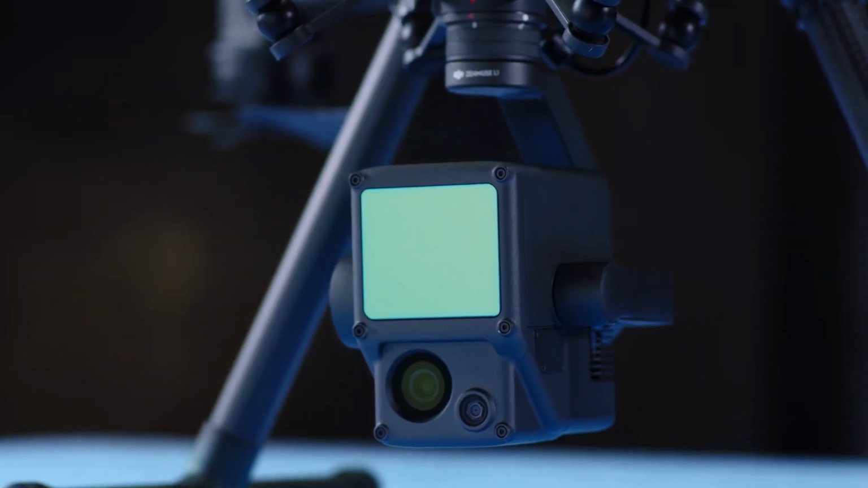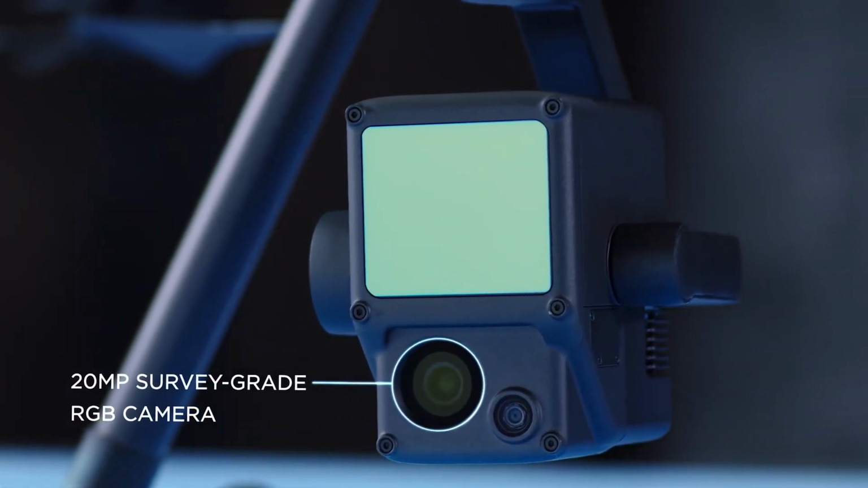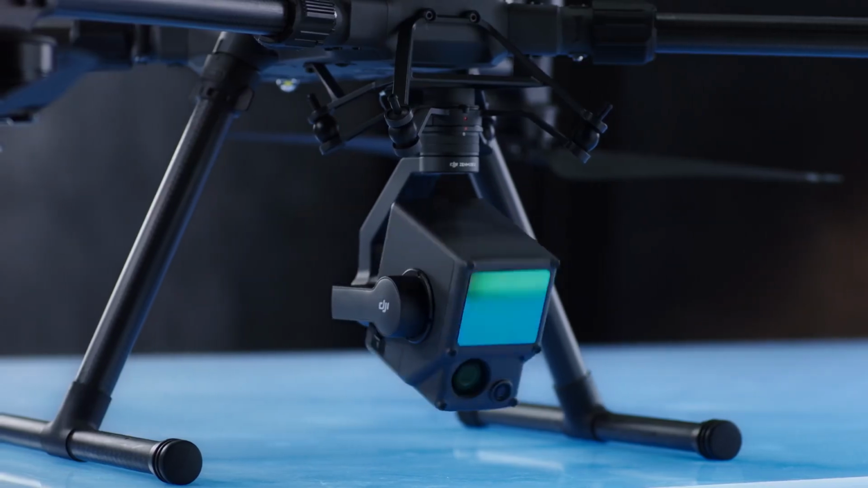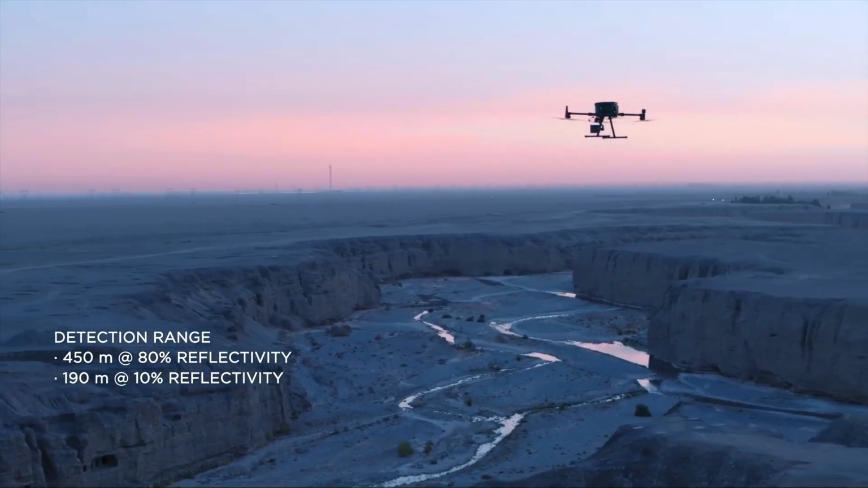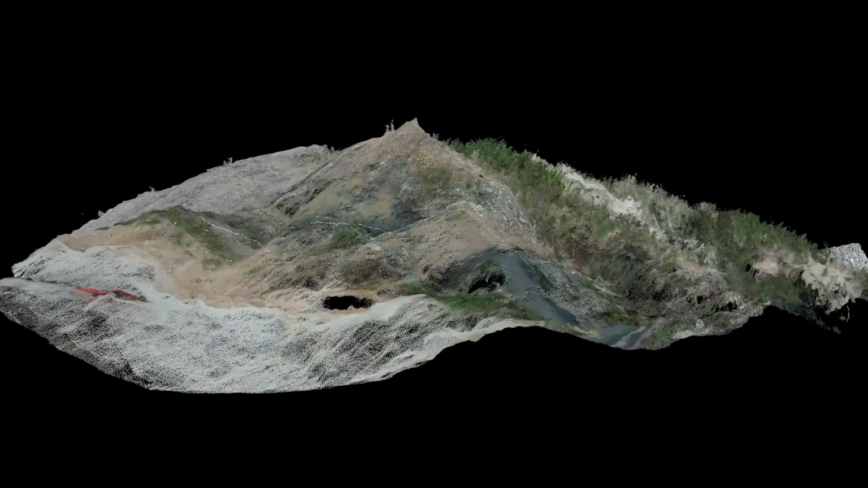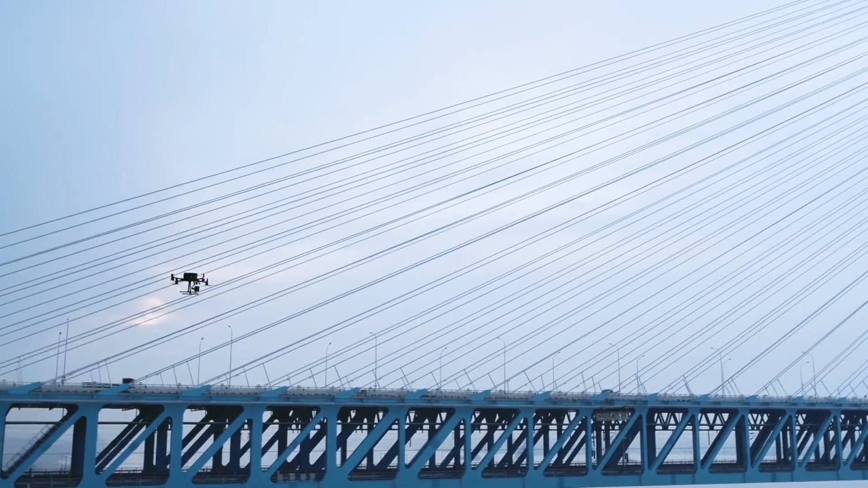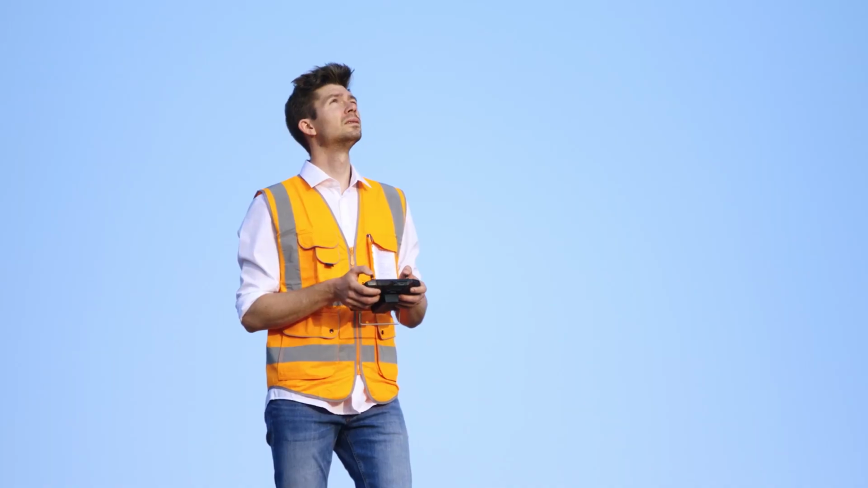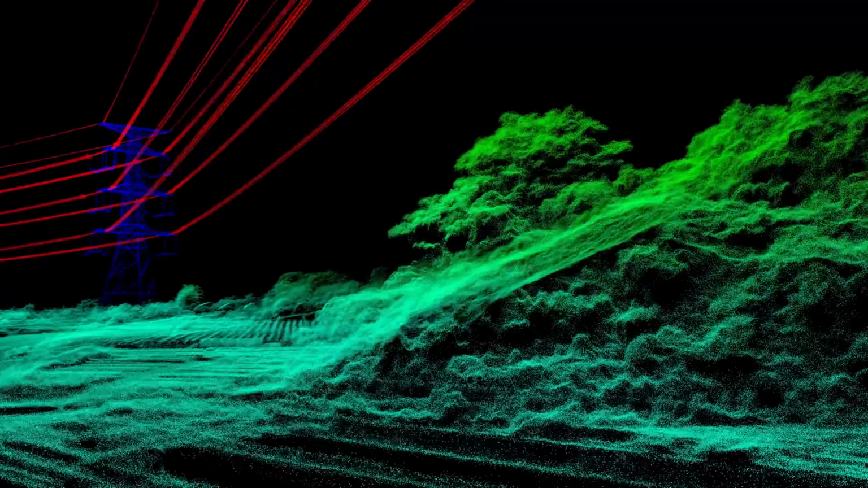The L1 integrates a Livox Lidar module, a survey-grade camera, and a high-accuracy IMU on a 3-axis gimbal. It has a detection range of up to 450 meters, and the fusion of LiDAR and RGB data produces effective true color, high-density point clouds at the centimeter-accurate level. Infrastructure assets like bridges, power lines, and towers can be modeled precisely by the L1, so you can operate and maintain them safely and efficiently.